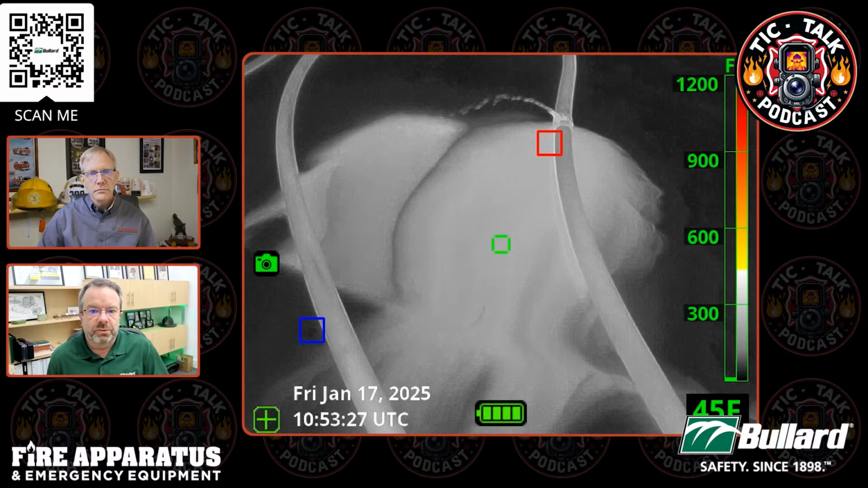So this is just a hose coupling. The puddle on the right is leaking from the coupling directly onto the ground. The puddle on the left is water spraying from that coupling over onto the ground. Simply because they took two different paths to get there, they appear to be two distinct puddles at two distinct temperatures.